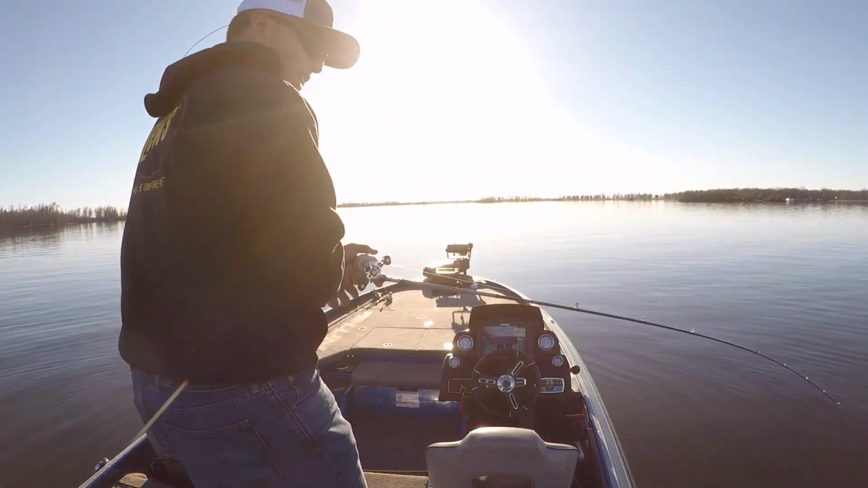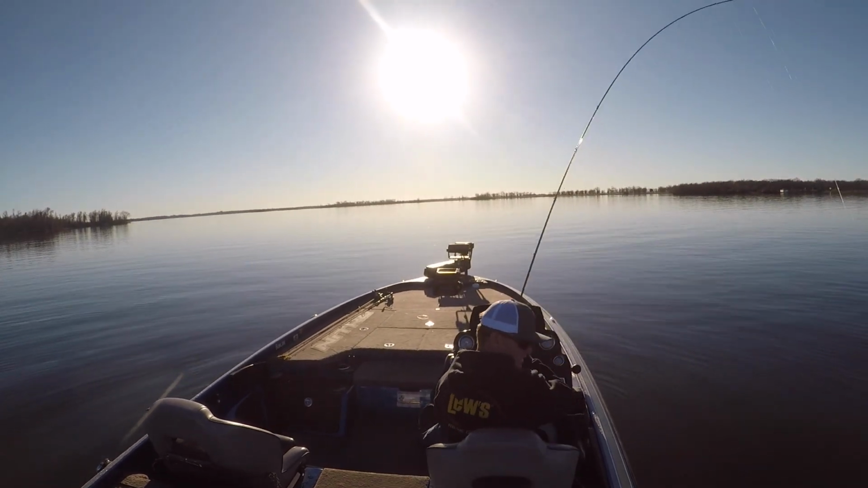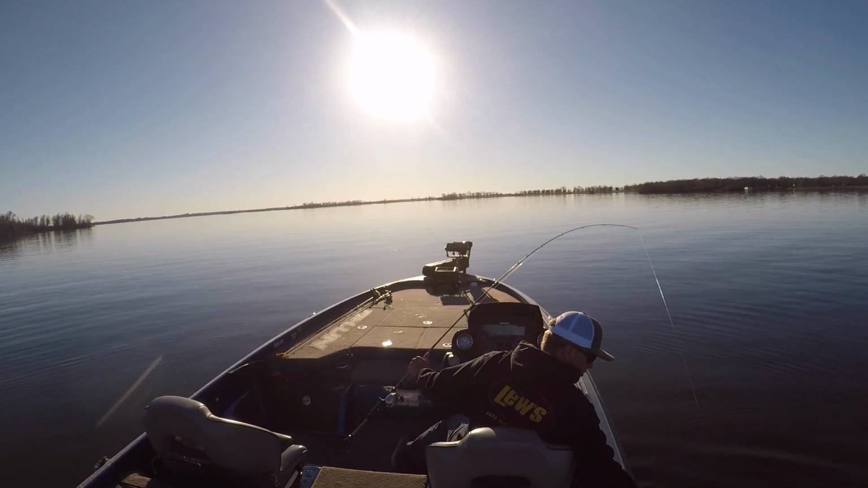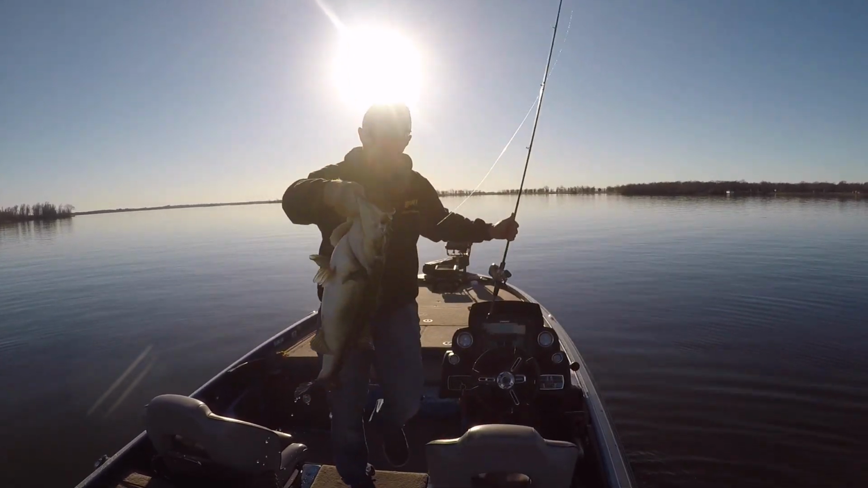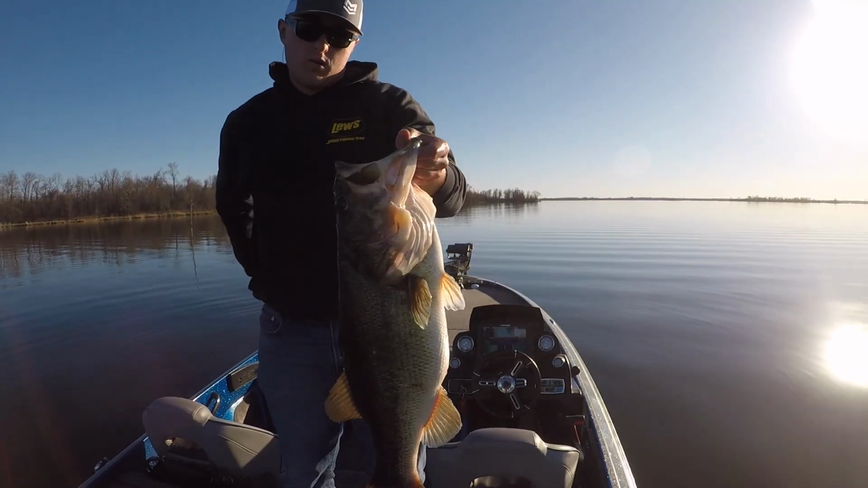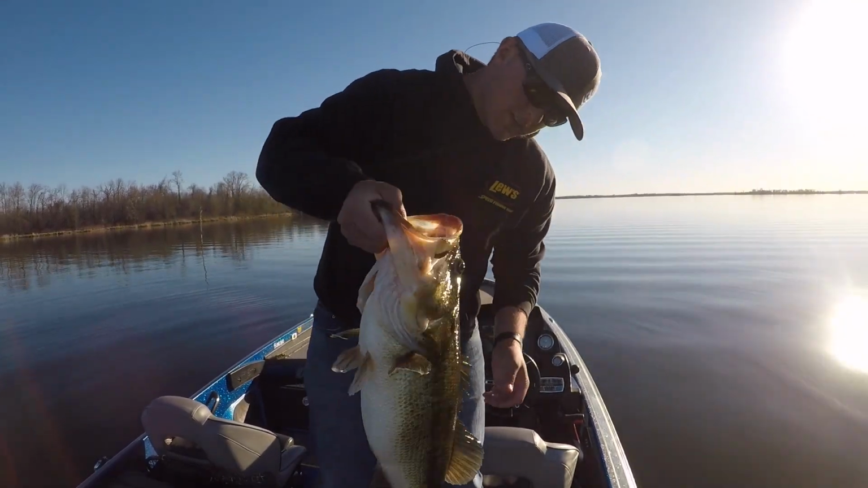Gosh, that's a big one. That's a big one. Oh, I think I just caught another 8-pounder. 8 pounds, 8.7 again, same size as the other one.